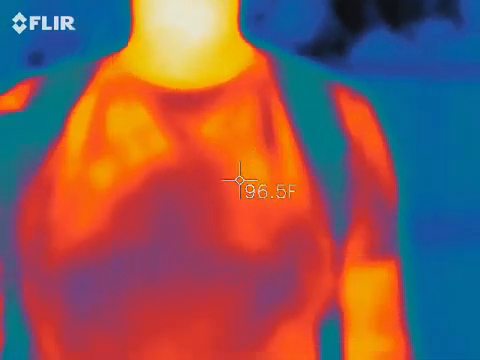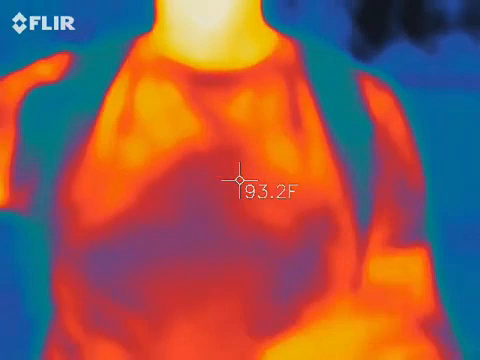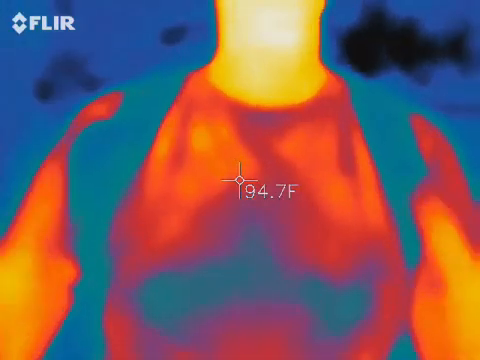Okay. So have some fun with it. Learn how it works. You have asphalt, wood, brick, all kinds of things in here. Just see how the temperatures fluctuate. Okay. All right. Thanks so much.